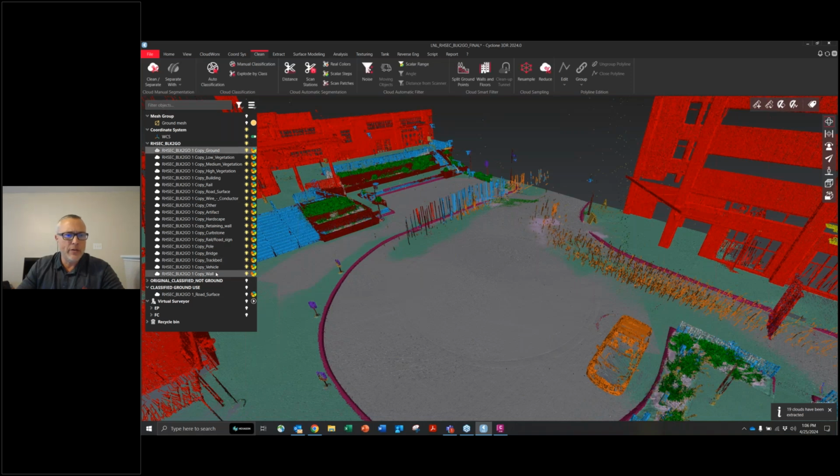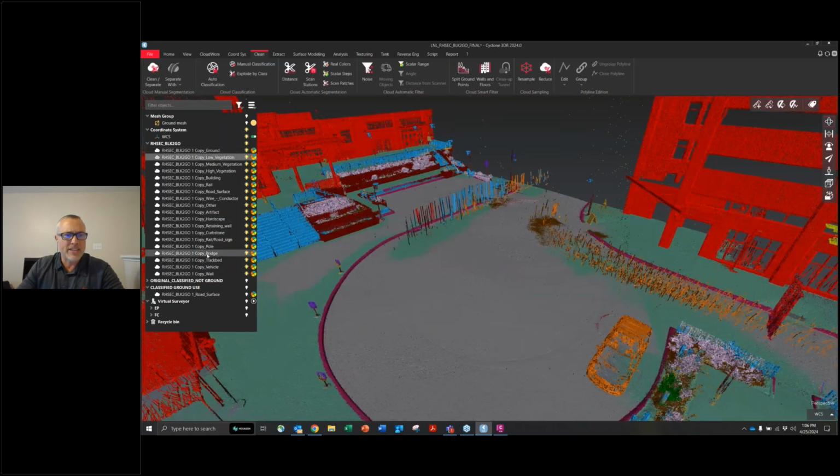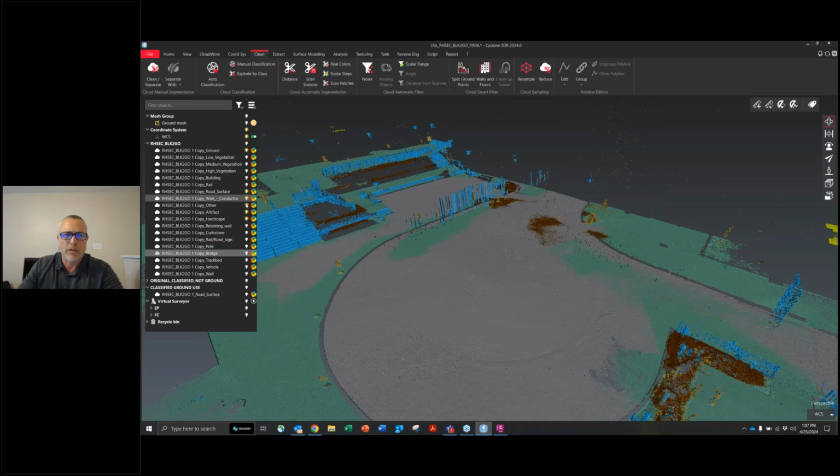Now, if you can see over here on the side, now every piece is actually a separate piece. So now we can go through here and just cut off what we don't want. Now, of course, you would obviously want the ground class itself. However, I wouldn't ignore some of the others because there might be some pieces that maybe didn't get classed correctly, and you might want to just grab it just to make sure we have it.